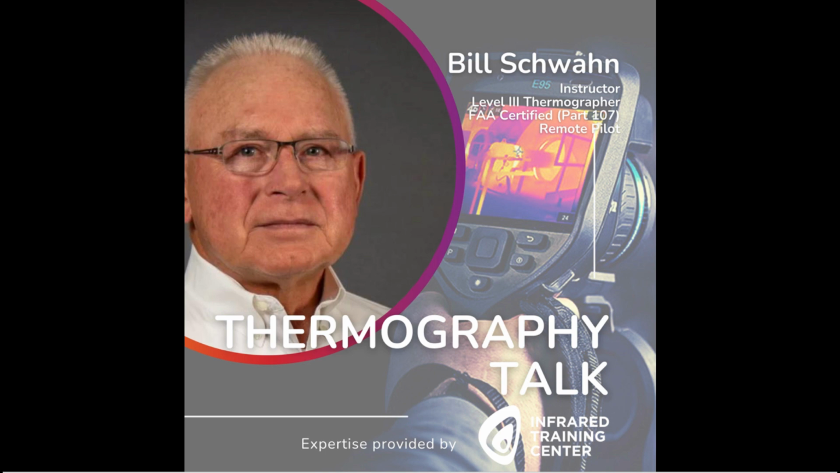Another application may be windows. Windows will conduct energy through the glass when the argon, which is used for insulation between the planes, is depleted. When the temperature is warmer on the opposite side of the glass, the thermal anomaly will be circular and yellow in color as seen in the images. If it is streaking, then it could be convection or air loss from the window.